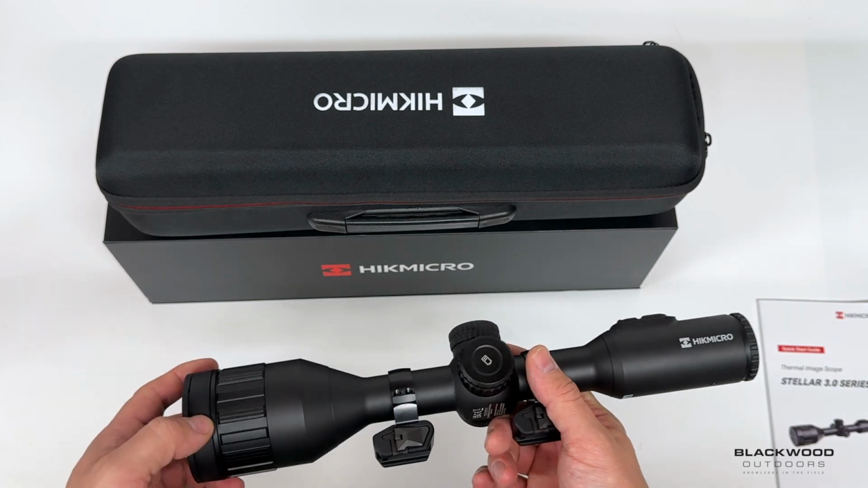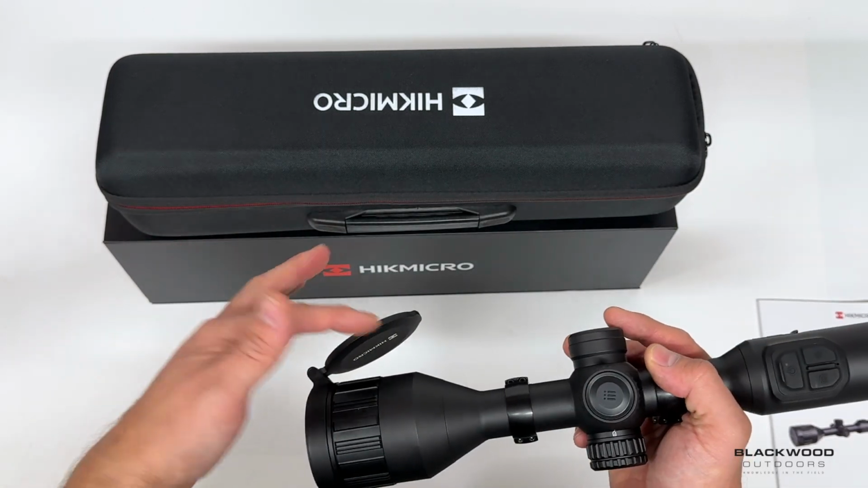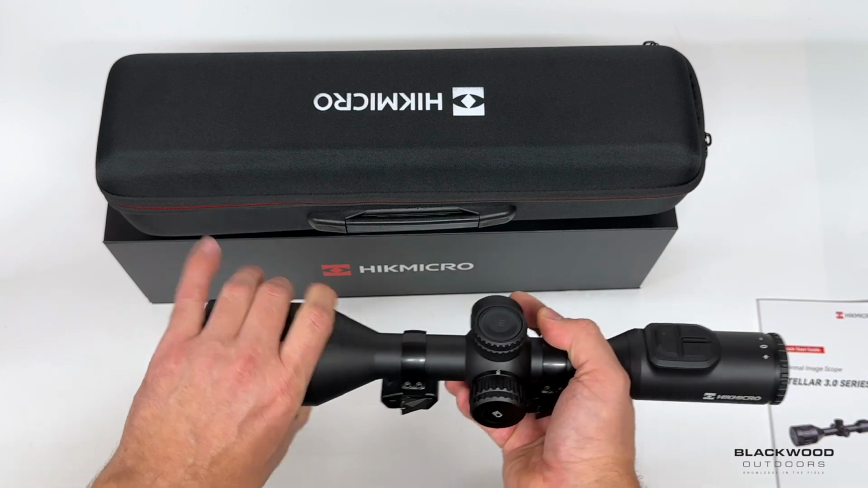Ergonomics, so the front of the unit, you've got your focus adjustment and you've got a new metallic style lens cap with a soft closure, much more robust than a plastic one. Focus is nice and slick.